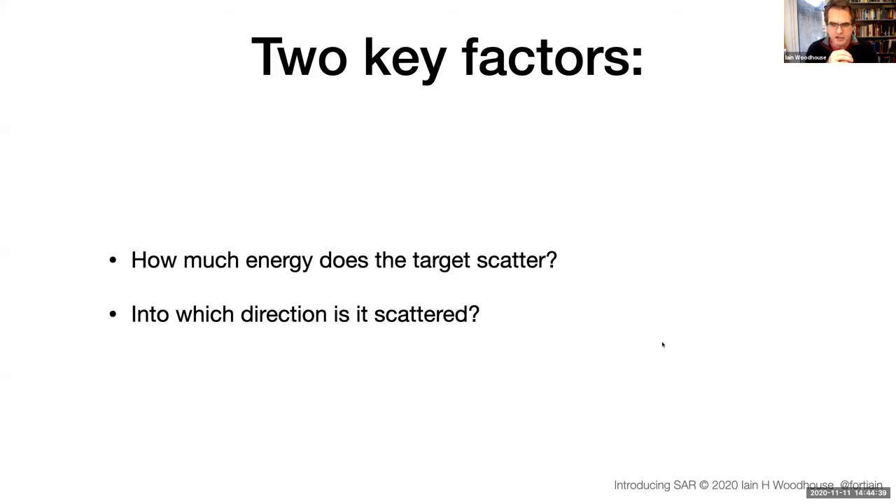And the 2 key things that determine how much energy we get back to our radar system, and therefore how bright a pixel will look in our image, are how much energy the target scatters, and which direction it is scattered in. It's important that you really understand that those 2 things are the major factors. And if anything, the second factor is probably more dominant than the first, and also is a bit harder conceptually to understand. So I'll actually show a fairly simple graph later.